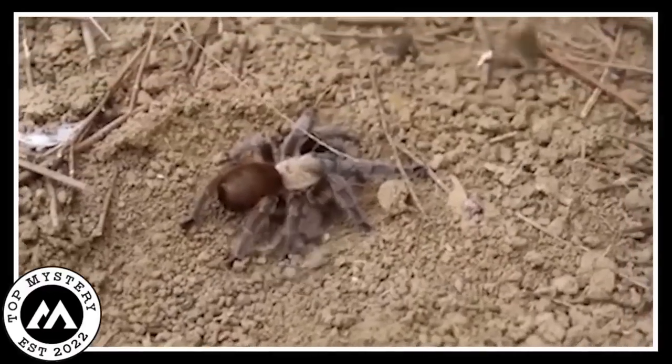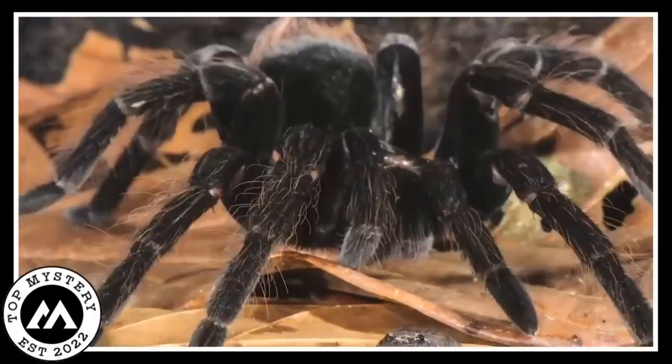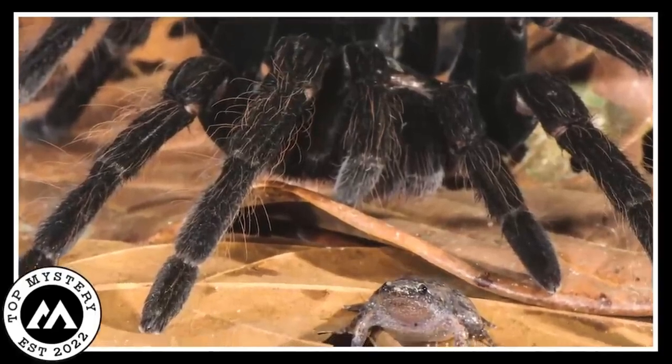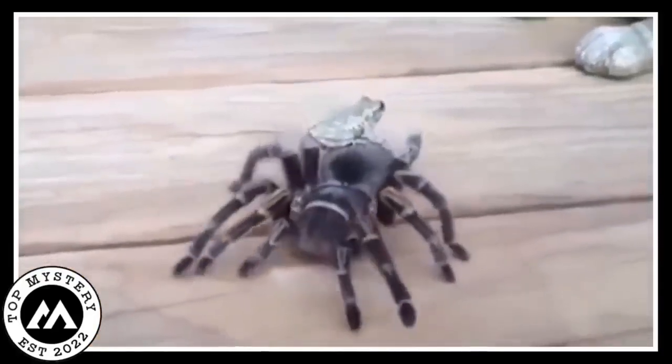It befriends a teeny frog. Yup, the spider invites the little hopper to move in. Now you might wonder, what is in it for the frog? Well, the tarantula becomes the frog's guardian. No one messes with the frog when the big hairy spider is around. It's like having a guardian.